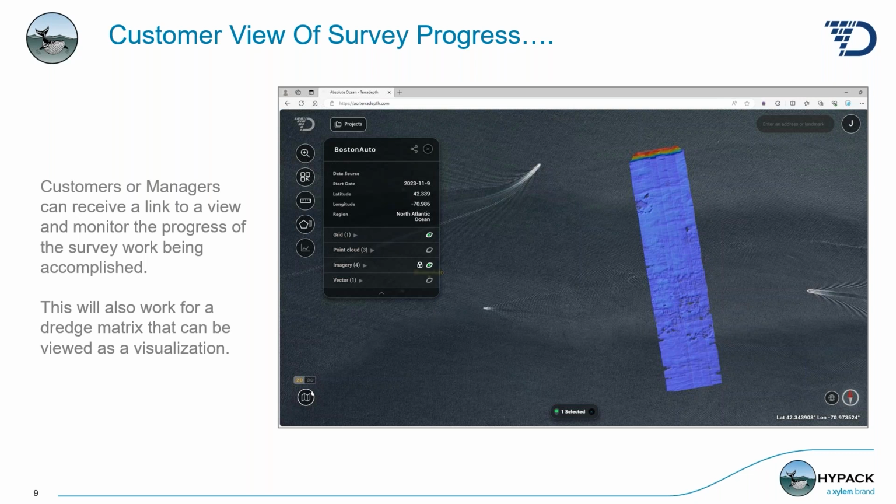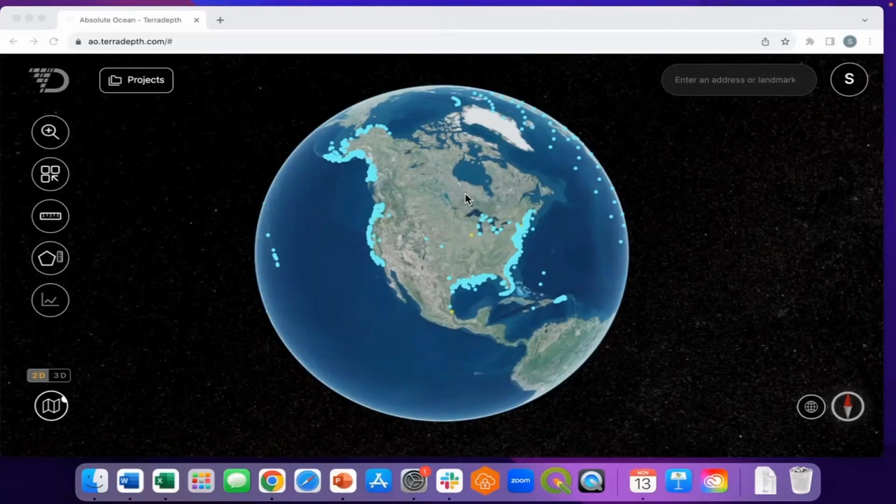So if I was doing this survey in Boston Harbor in the Anchorage for the Massachusetts DOT, they would be able to log in and view as the progress was going on. With that, I'm going to turn it over to Siri. And Siri, I'm going to start the demo. Ready?